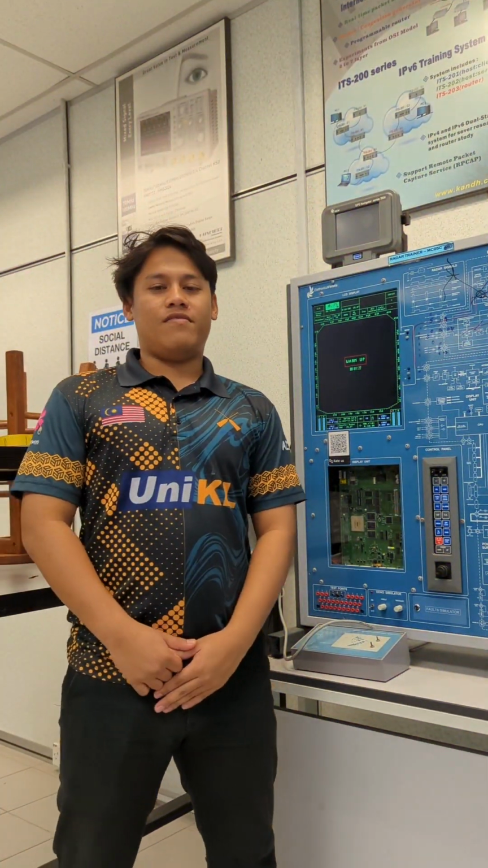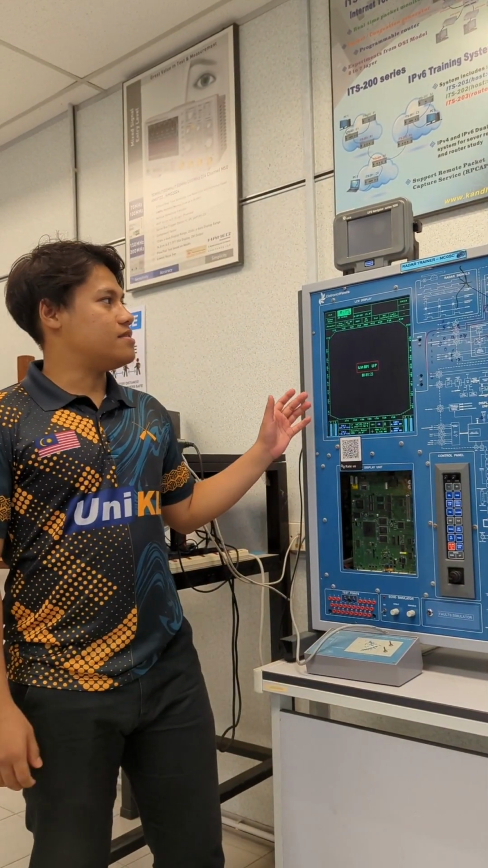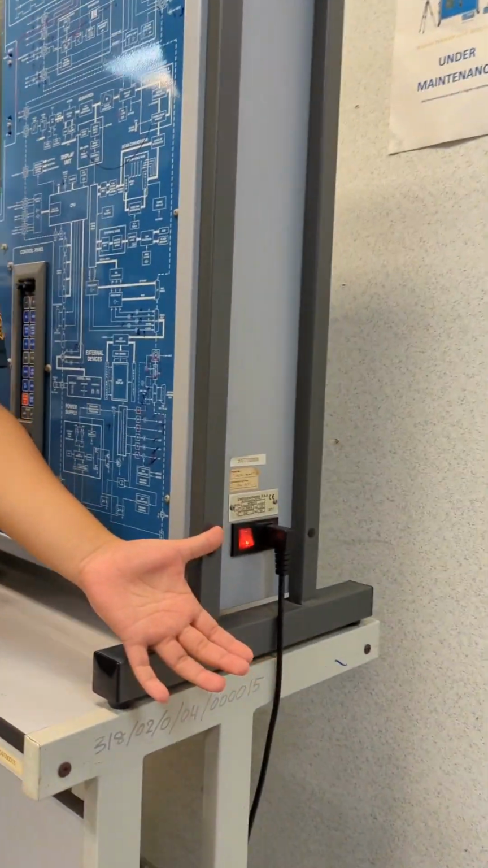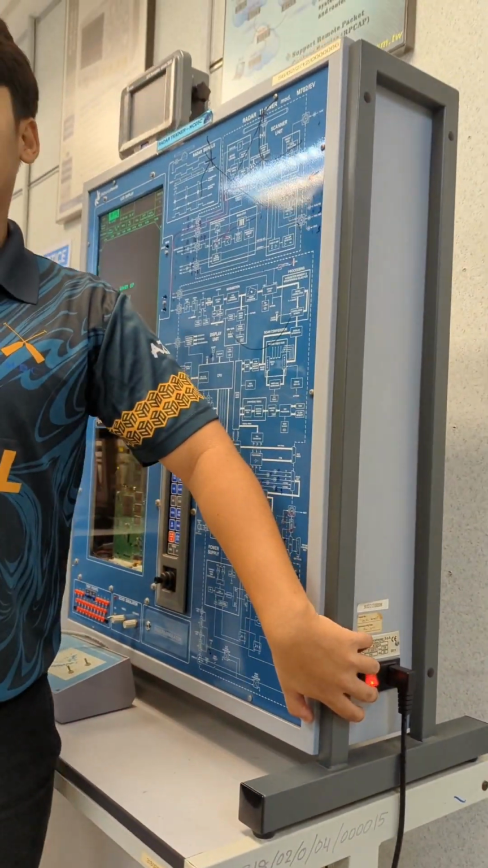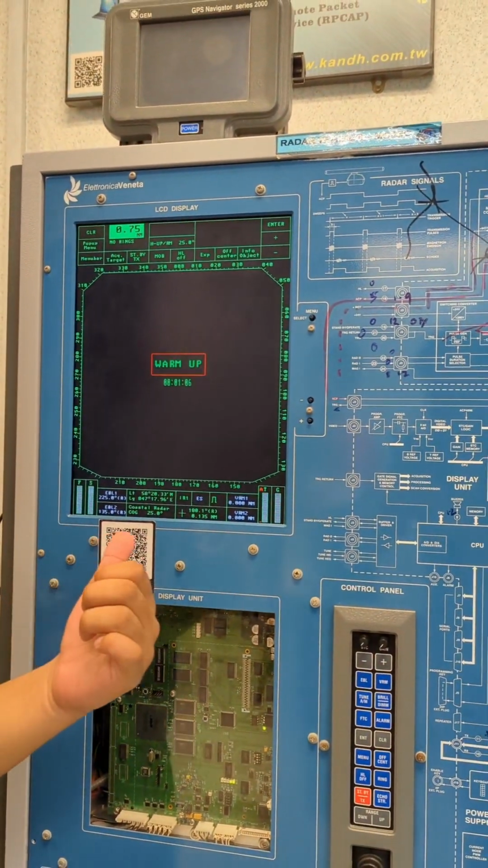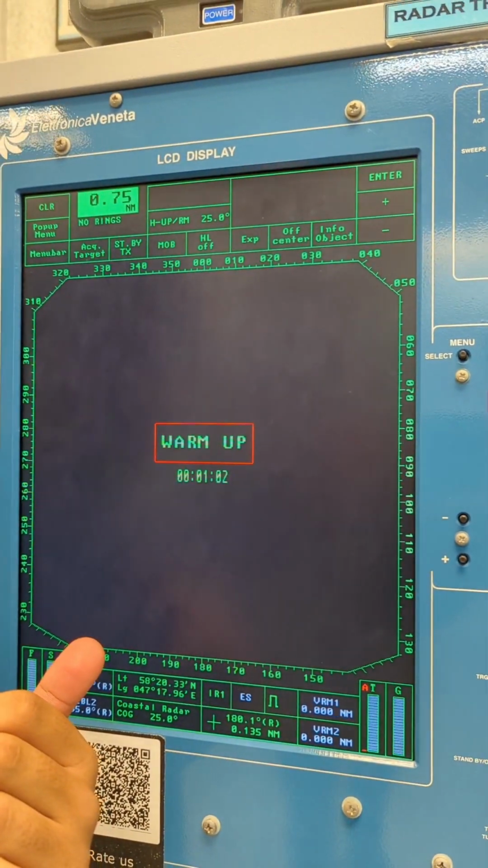So today, me and my friend will be presenting on how to operate this radar trainer. First of all, if you can see at the side of the machine, there is an on button. We need to turn on the button, and then wait for 3 minutes for the warm up of the system. As you can see, we have warmed up earlier, and we need to wait a few minutes to start the radar trainer.